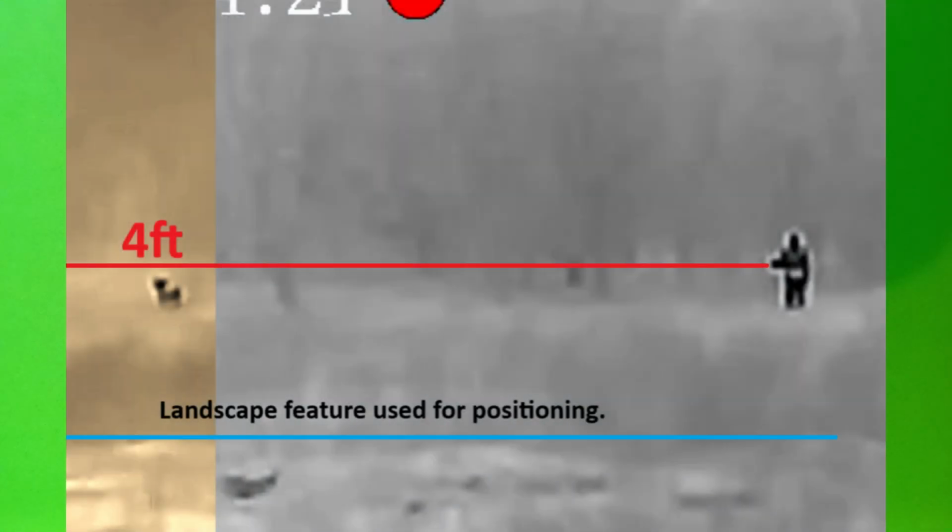Okay, so this screenshot now, I did the scaling. The first time I did it, I wasn't quite in the right position, but I got it right this time. If you look along the bottom there, that blue line, there's a small rise, and it was showing up quite well in the thermal on both occasions, so I used that for positioning. So I would have a level.